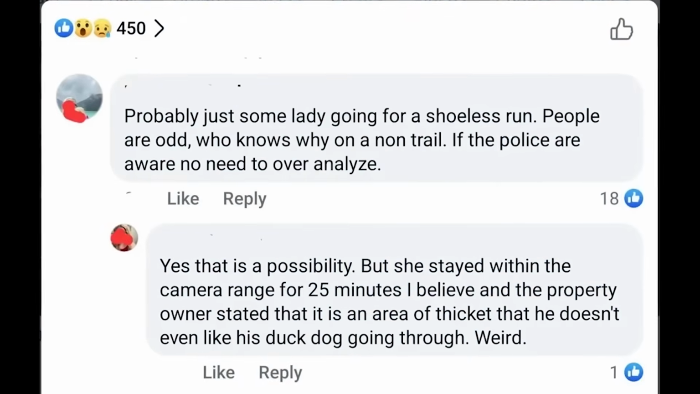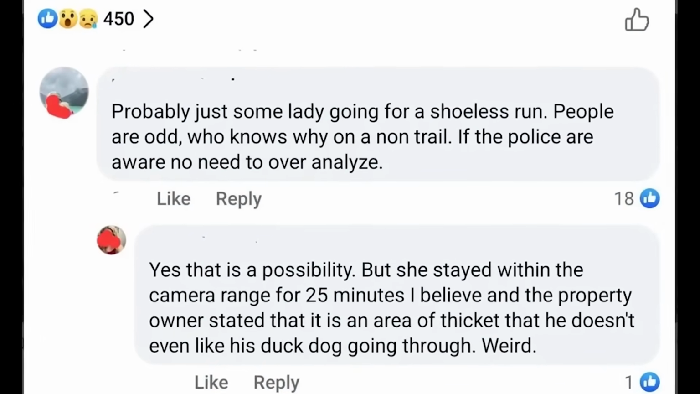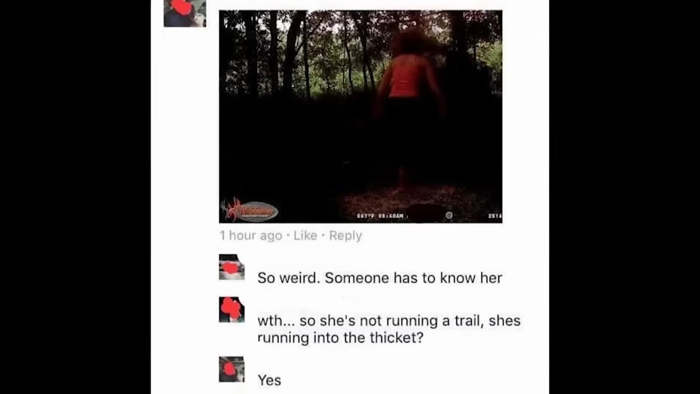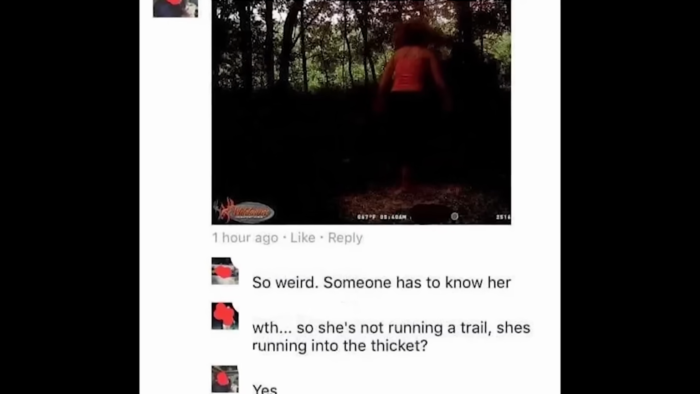Now, some commenters say she may just have been on a run, but apparently there are no trails nearby, and the area she was running in has a thicket that the property owner's dog won't even go through. It's just thick vegetation. No one would be wandering through there, especially at night barefoot. So it's just all very strange and kind of concerning.